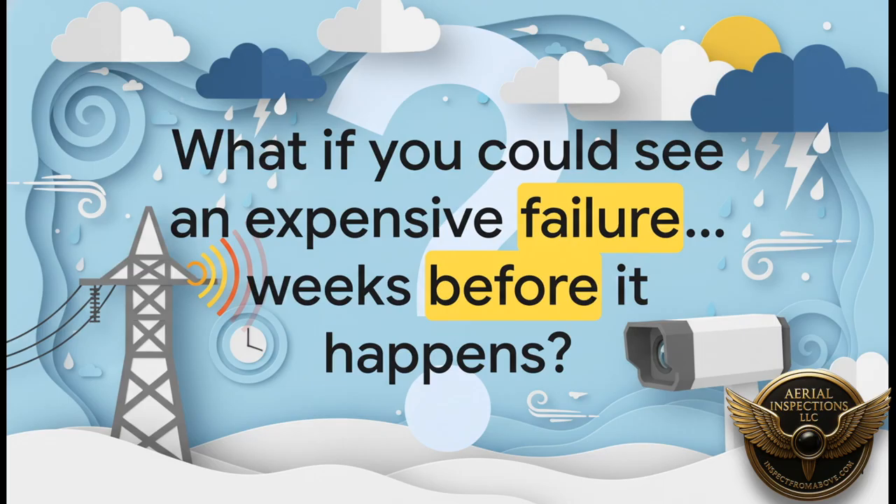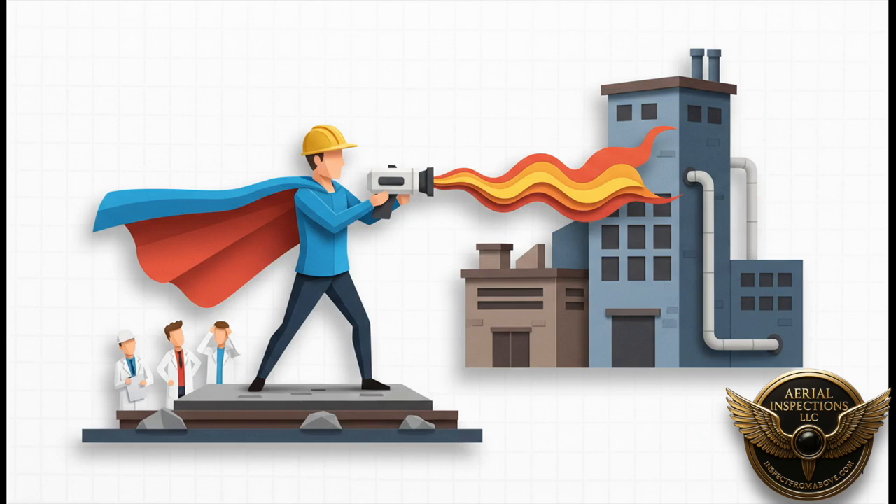We're talking about a critical motor overheating, a hidden roof leak that's destroying your insulation, or even just energy bleeding out of your building. Seeing it all before it turns into a complete disaster. And that's exactly what thermal imaging can do. It's basically a superpower. But here's the catch. Like any powerful tool, it only works if you set things up just right. The success of the whole inspection really depends on getting the perfect conditions for a clear, accurate scan. And believe it or not, that's where you come in.